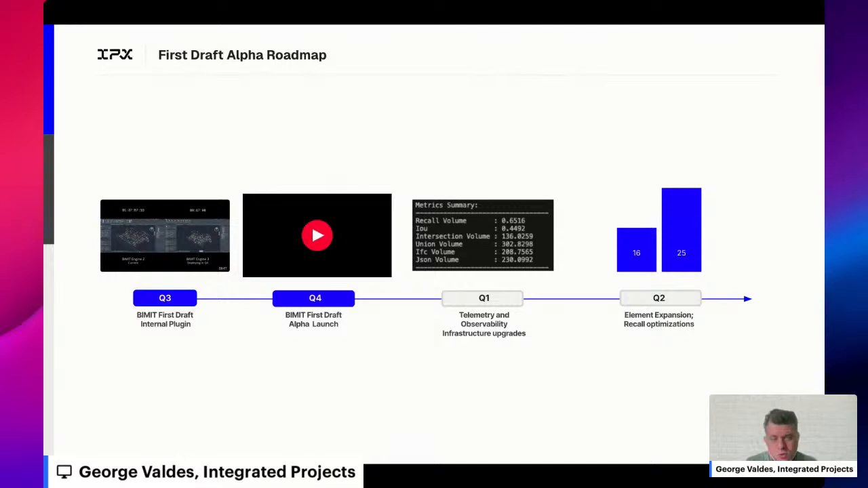And then for this quarter, we've been focusing on more telemetry and observability. Something we didn't talk about today, but is very important to us, is this idea of recall, which is to say, if you compared BIMIT First Draft with an actual handcrafted model, what is the delta between the two from a geometry perspective? Are we detecting all the walls is the question we're trying to answer. You'll see more from us over time, almost as an industry benchmark, on how fast we are growing in that realm. The more we get to 100%, obviously, the better.